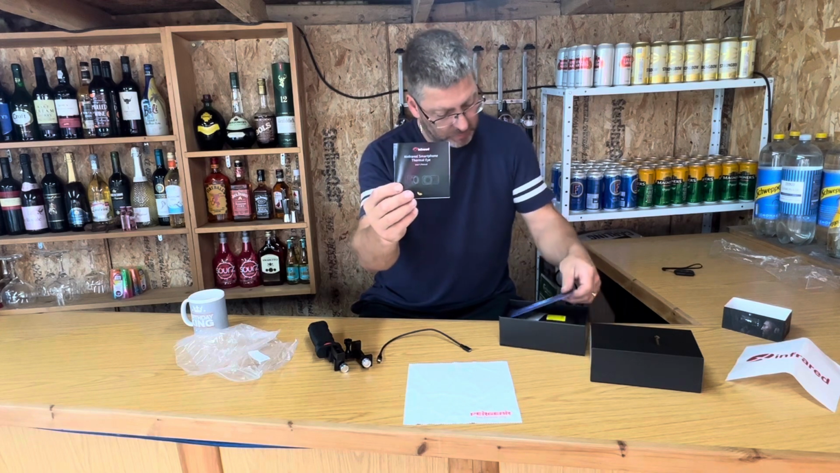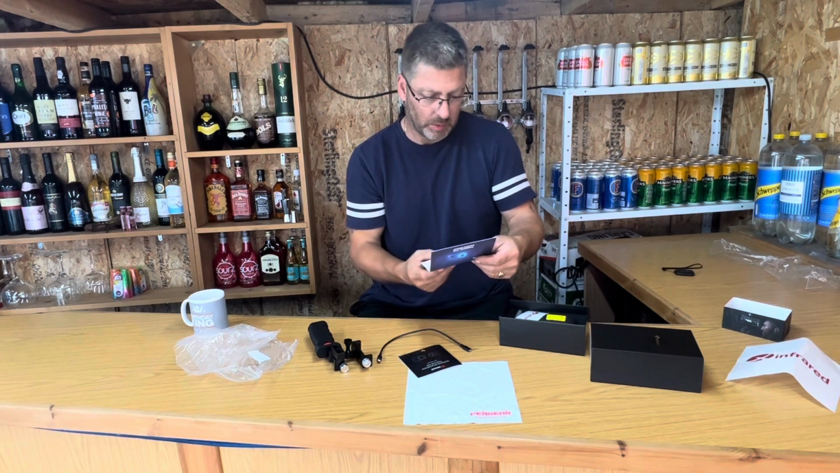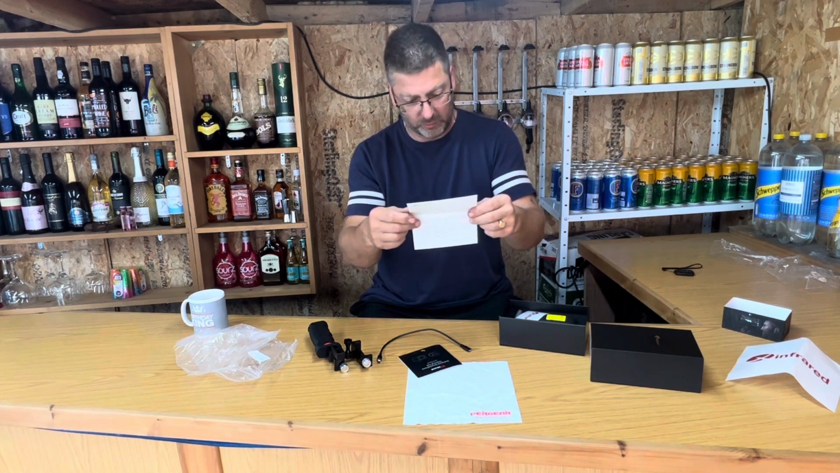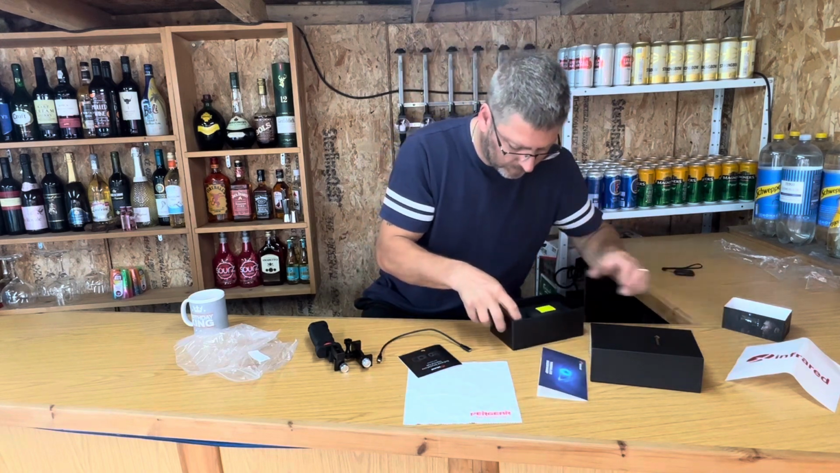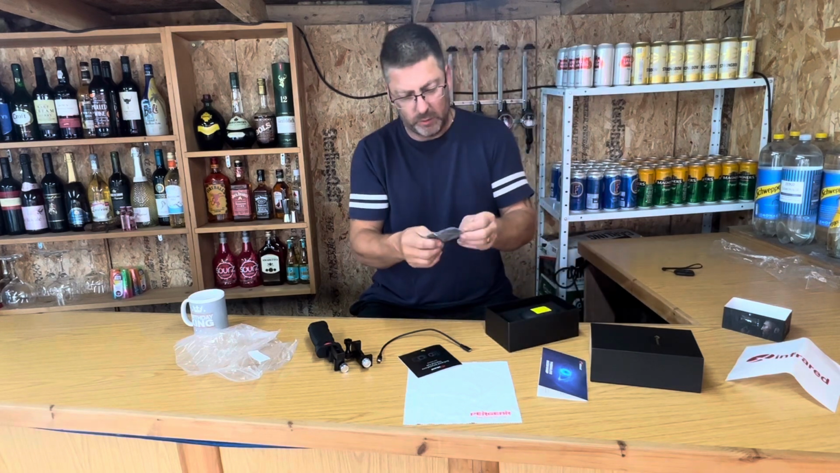User manual and a little sort of message to the customers, etc. And yeah, another little label. What have we got here? Oh, nice, another little cleaning cloth.